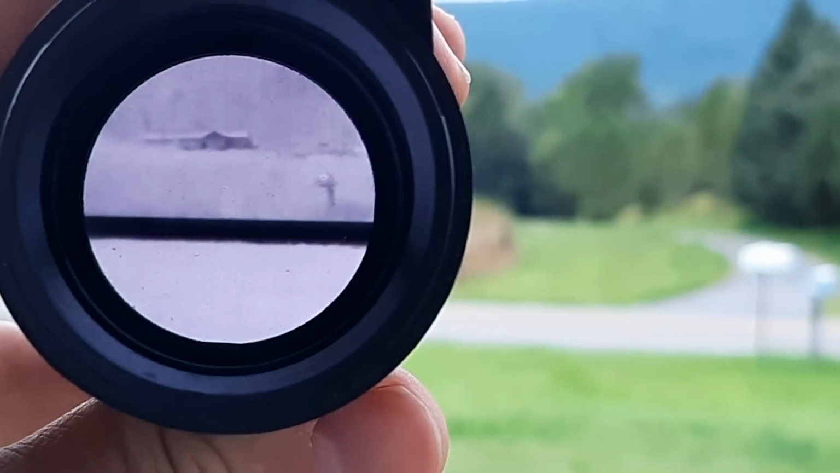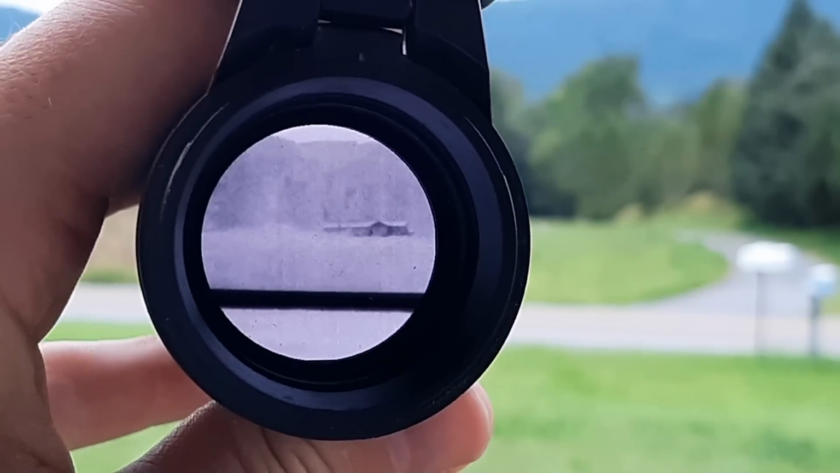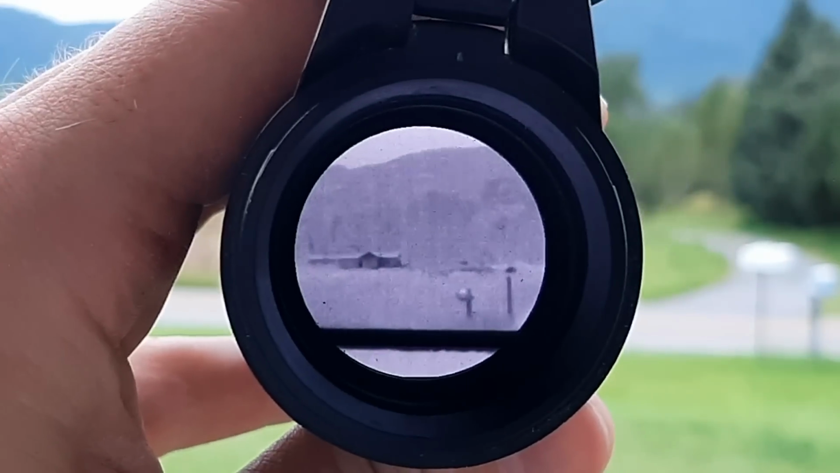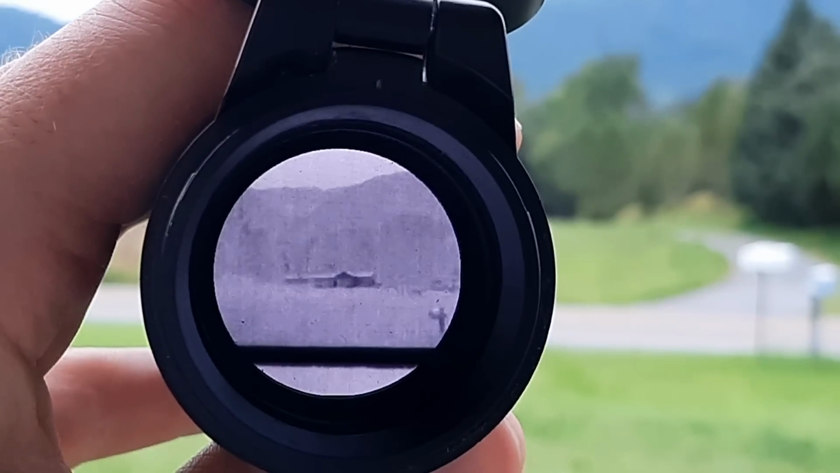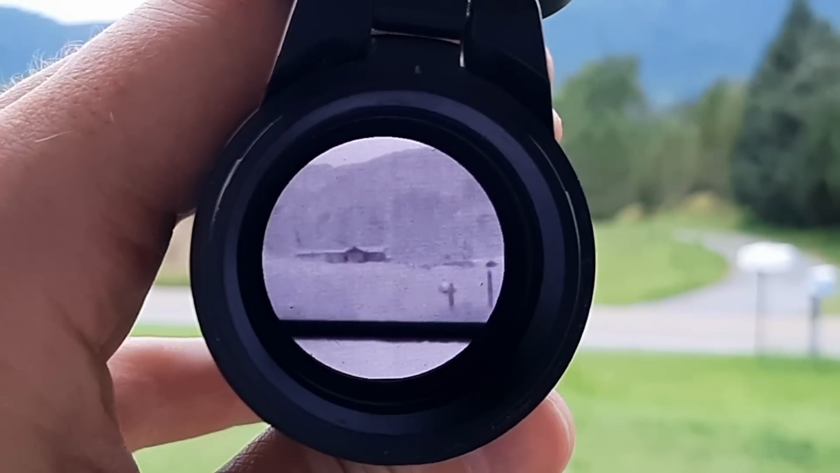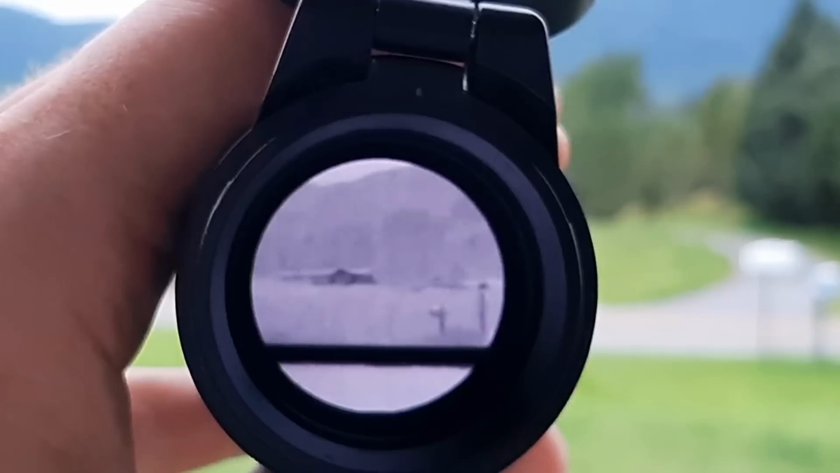So you don't really need to spend hundreds of dollars and do all kinds of craziness to hide from thermal. You don't need a special ghillie suit worth hundreds of dollars. Obviously, you can use a space blanket to help you evade thermal. Space blankets will reflect the thermal infrared rays, and this way you can't see somebody who's behind a space blanket.